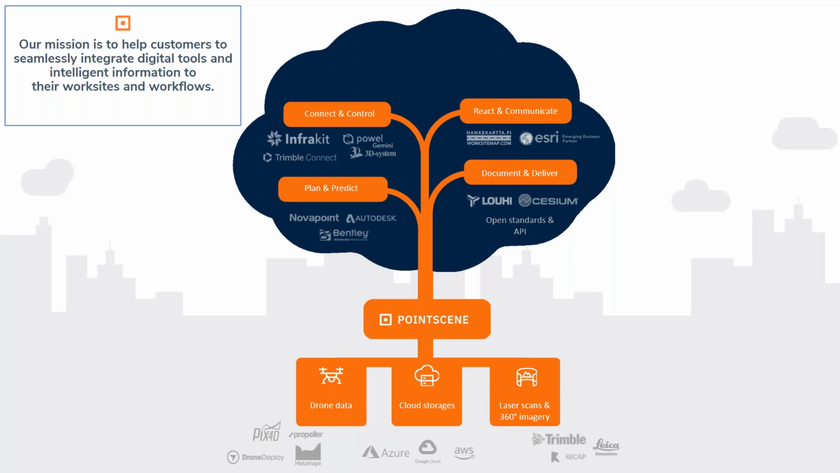I think there's a next button. So here today we're concentrating on the data analysis part, and this is Pointscene's first solution around that topic. So in this webinar, we concentrate on the data analysis and especially for the 360 imagery part. Yes, thank you.